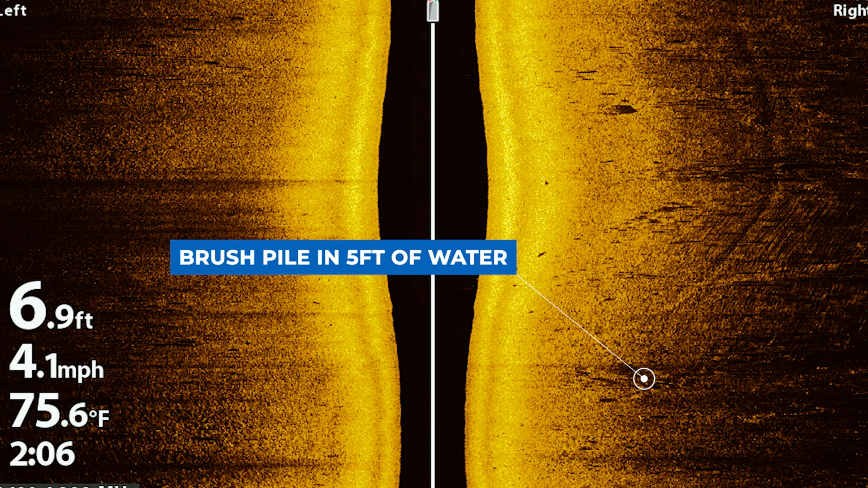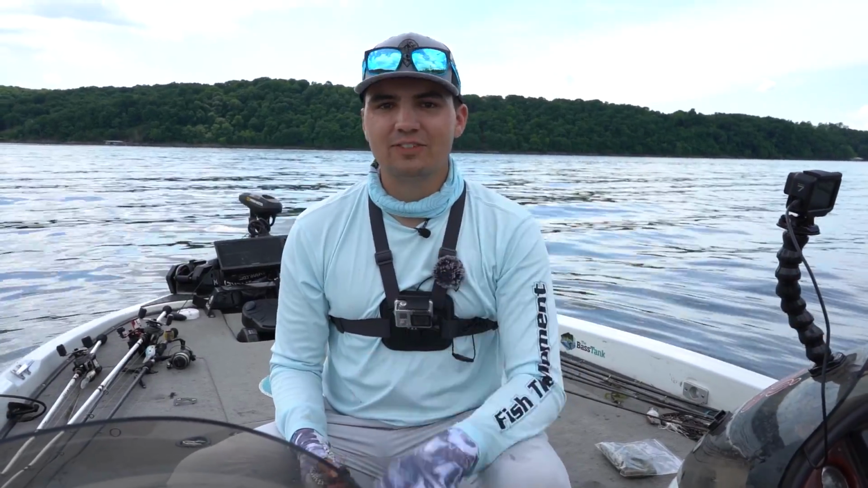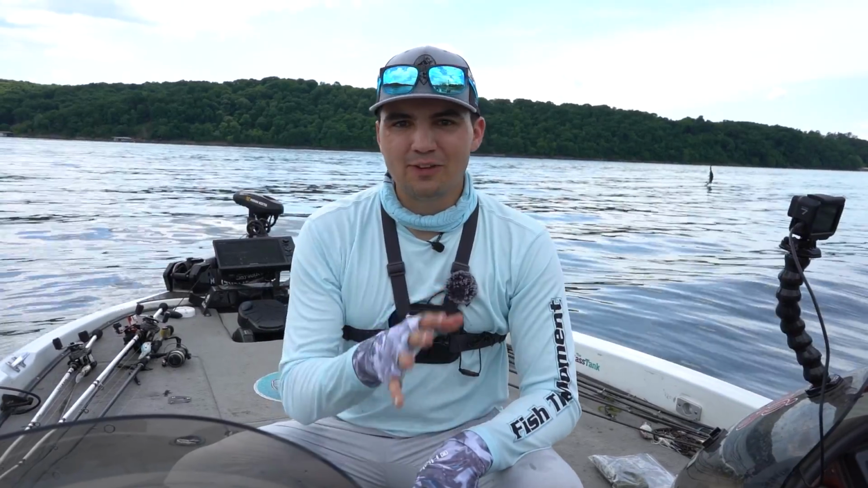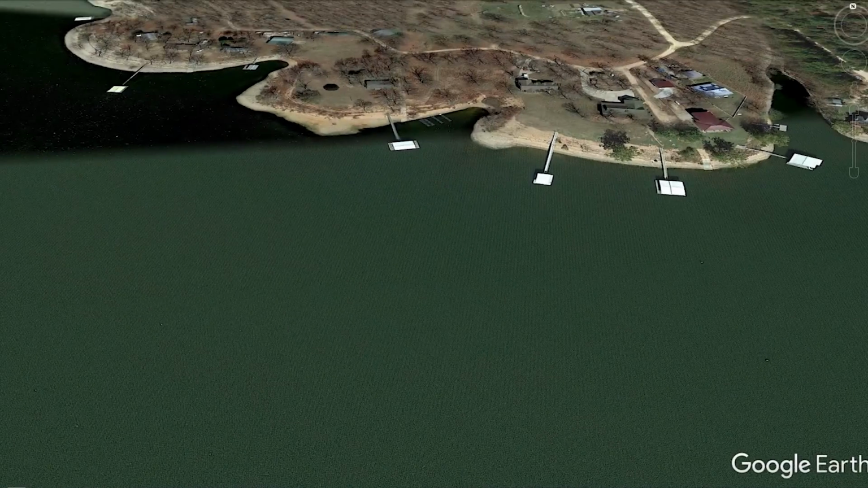It takes a long time to graph for these brush piles and find them though. So hopefully I can find a couple more before the day is done. But let's try to get a few more fish out of this area and then find a few more brush piles, and hopefully we'll be able to put 15 pounds in the boat. Let's get after it.